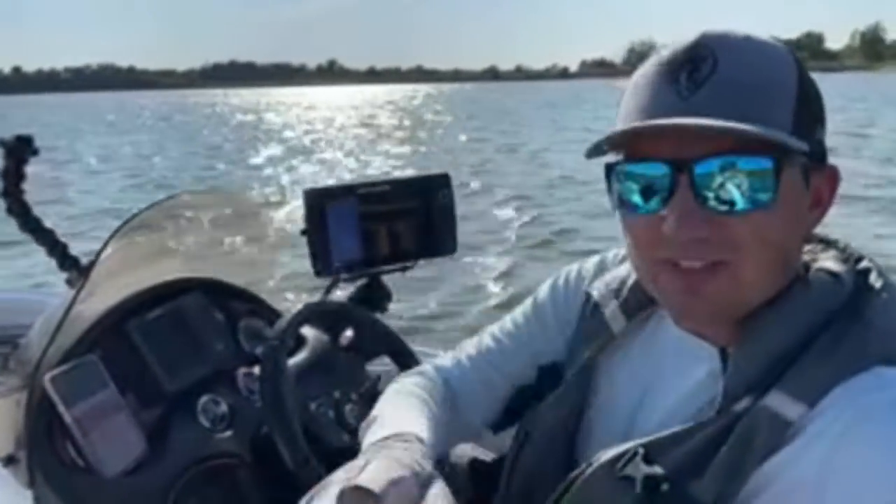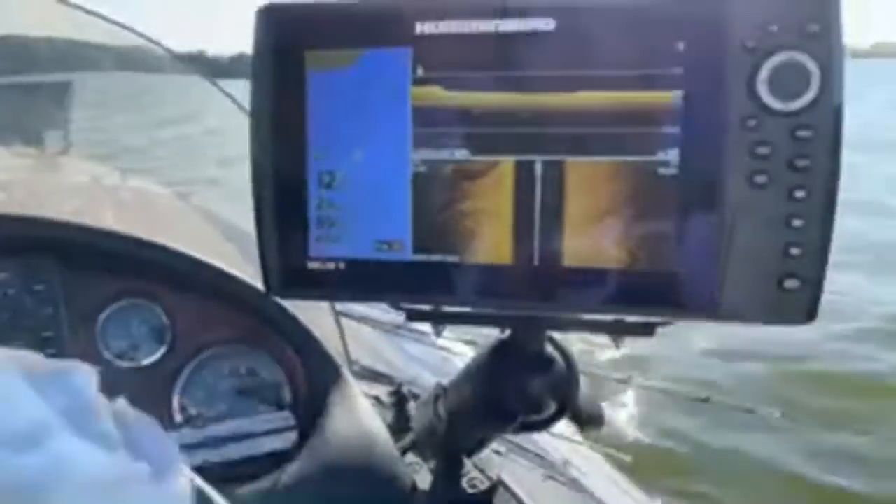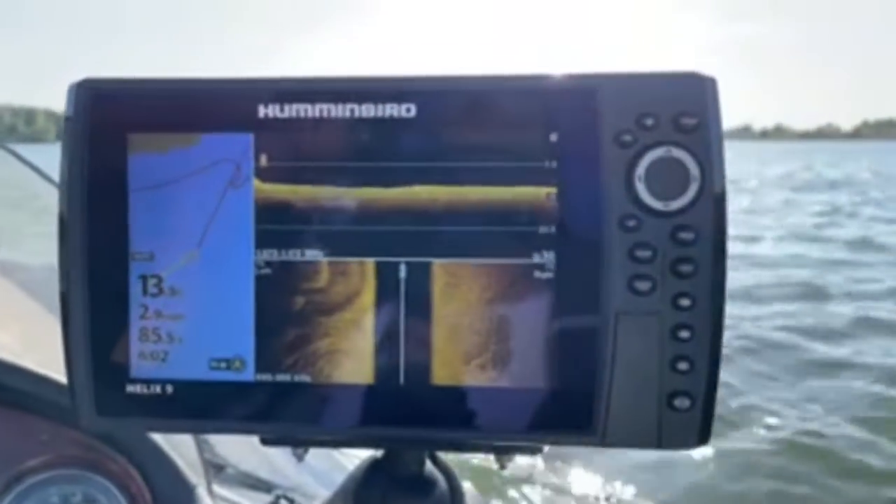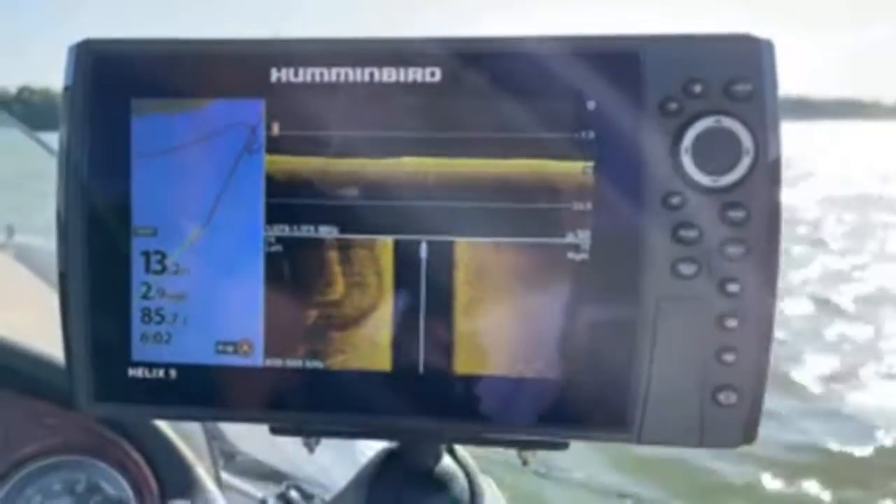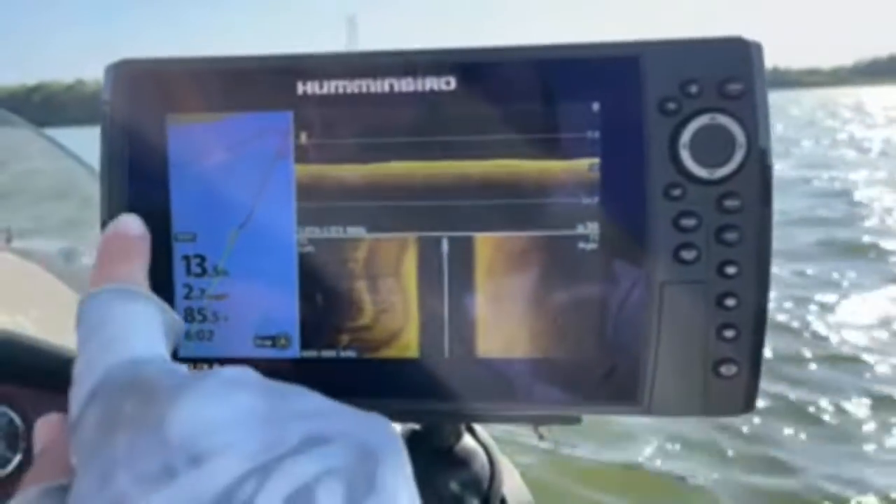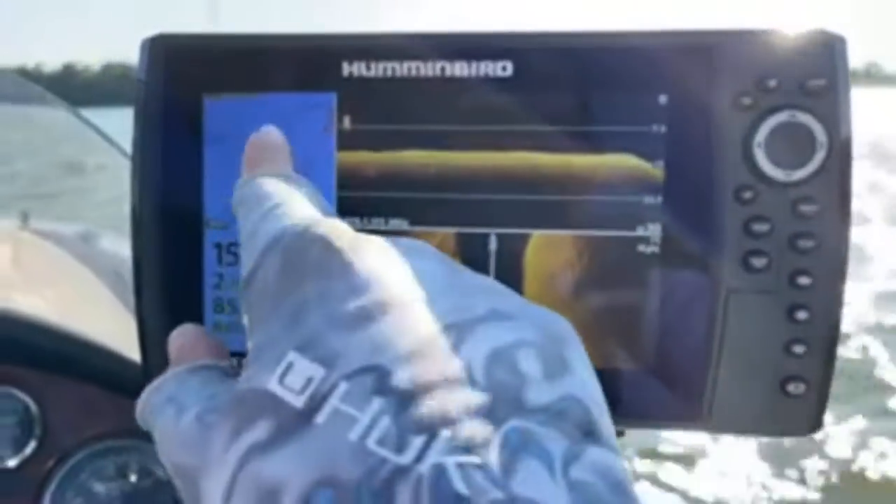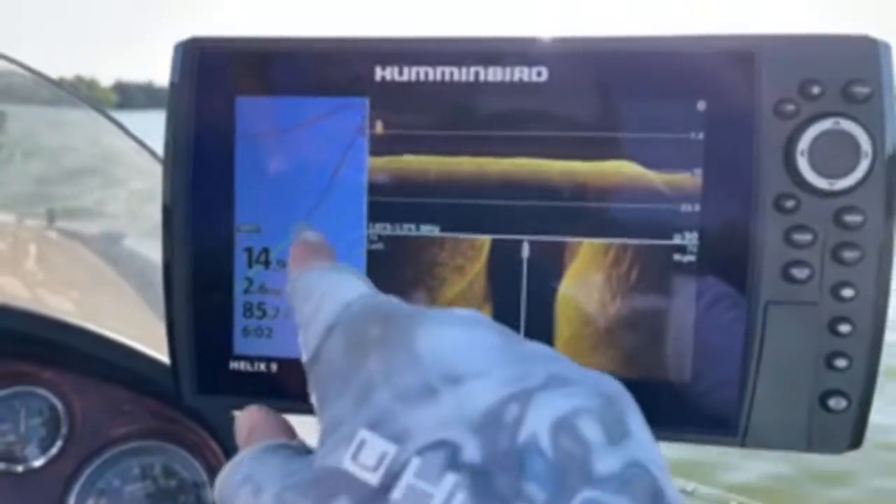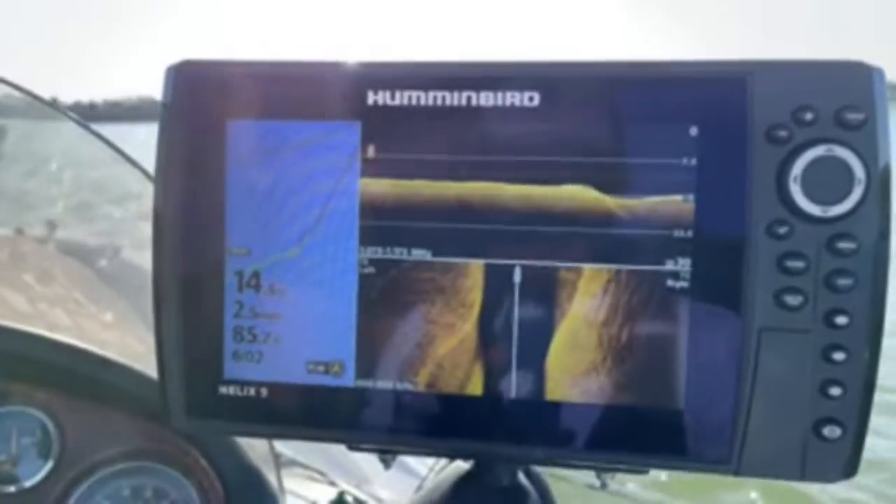And the first thing I want to show you, I'm going to take this camera again. We're going to do this back and forth every once in a while with the camera. Let me turn away from the sun. Basically, here's the setup I use when I'm graphing 95% of the time. I have my side imaging over here, my down imaging view on my Helix unit, and my mapping. Obviously the mapping is useless right now because there are no contour maps here, but if you have the mapping, down imaging, and side imaging, you get all the different views you need.